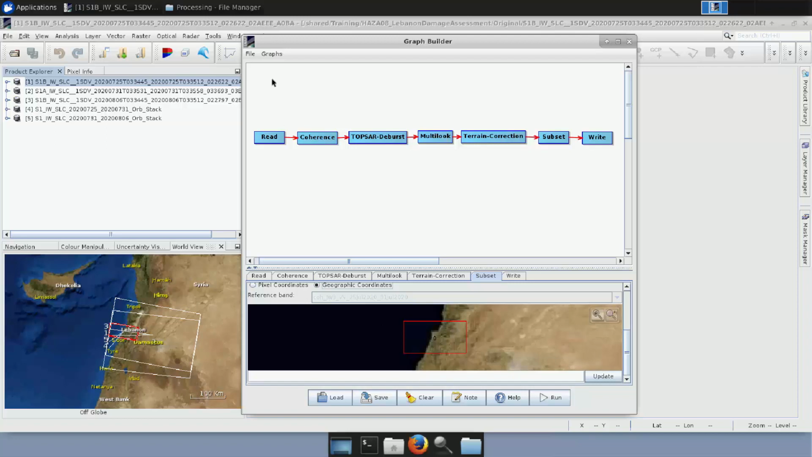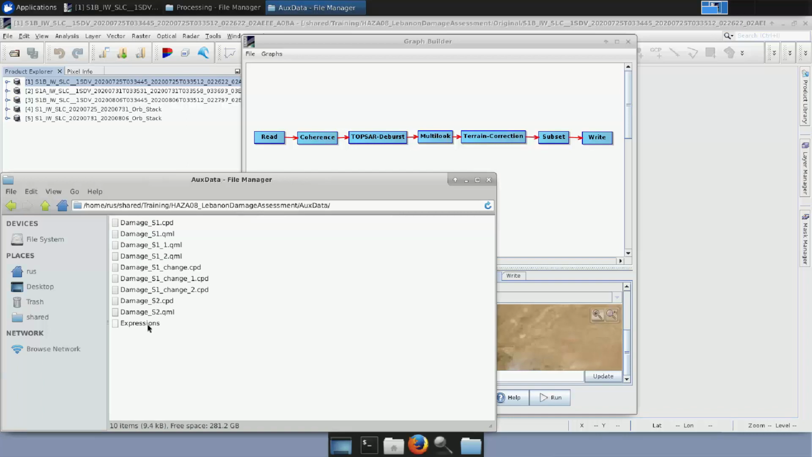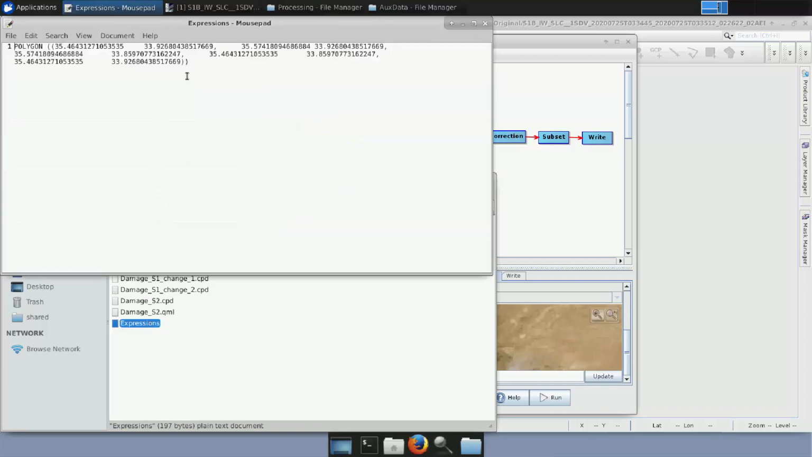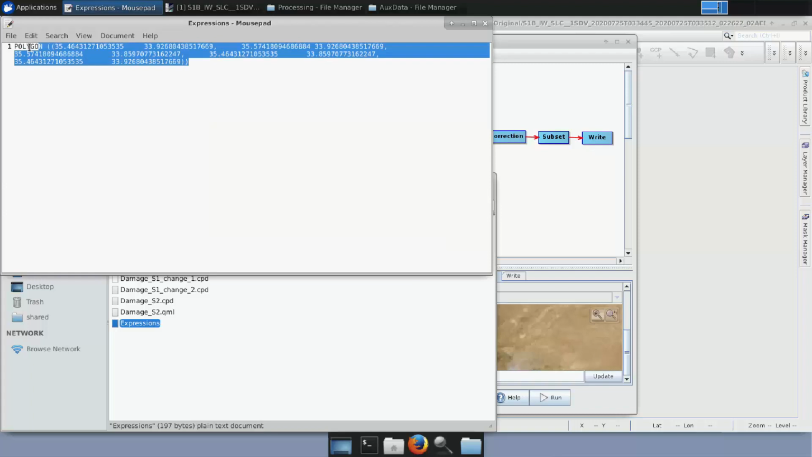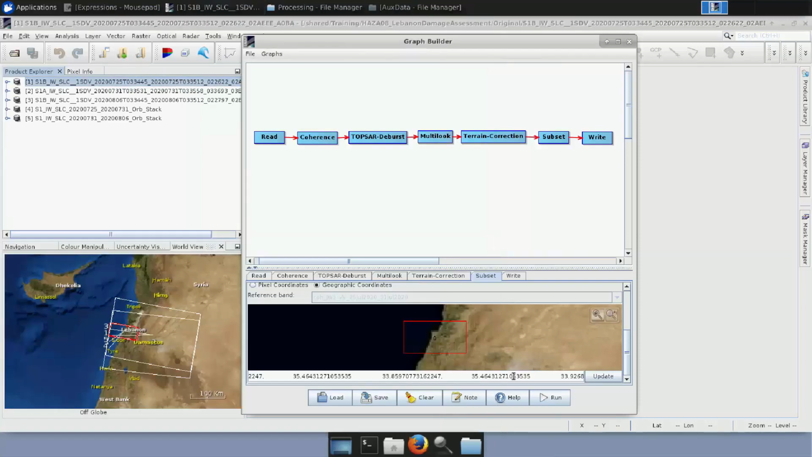In order to copy this one, I will open another folder and I will go in the shared training HAZA08 auxiliary data, and I will open the one named expressions, and I will copy this one, the polygon with these coordinates. I will copy it, paste it here, and then I will click update.